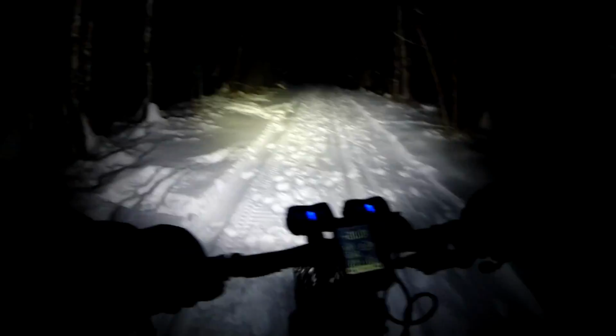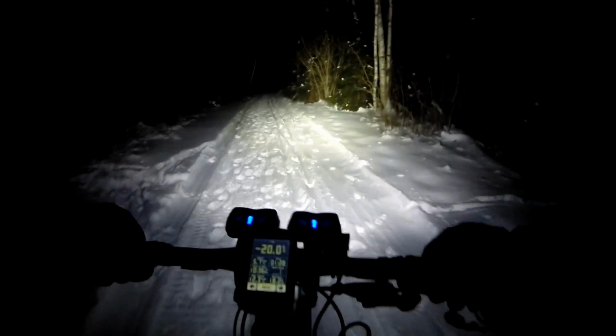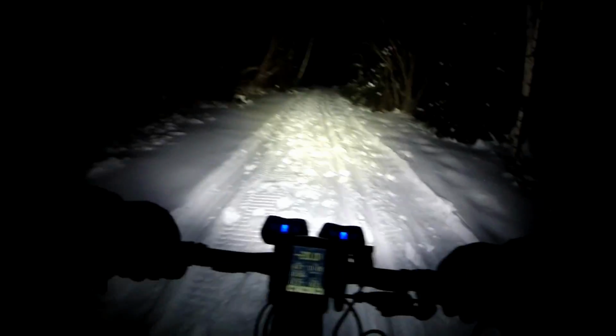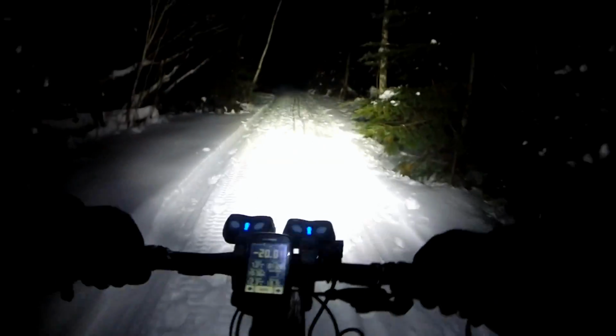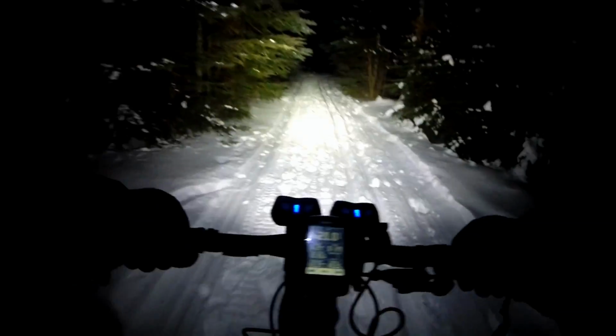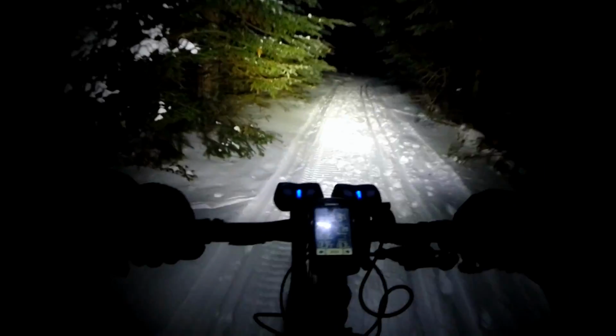Like I said, if I had stopped to let out tire pressure, it probably would have made a big difference. Could have rode that, but we no longer need soft tires. In another 100 meters or so, we won't need soft tires for the rest of the ride.